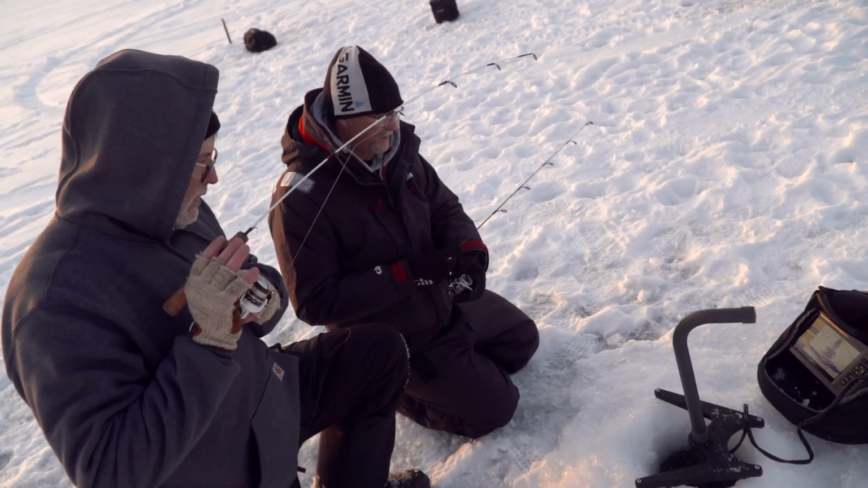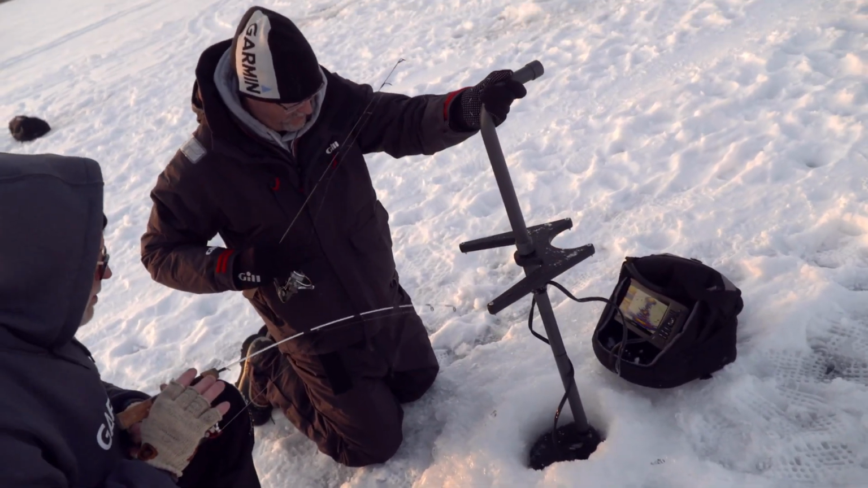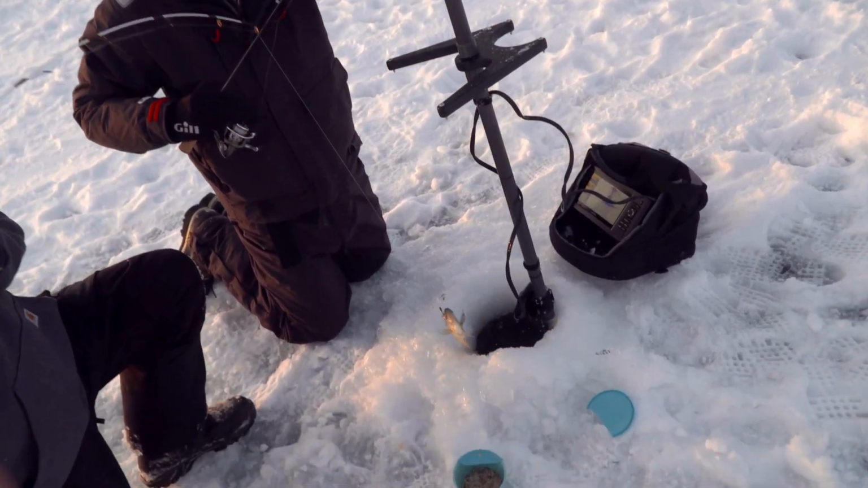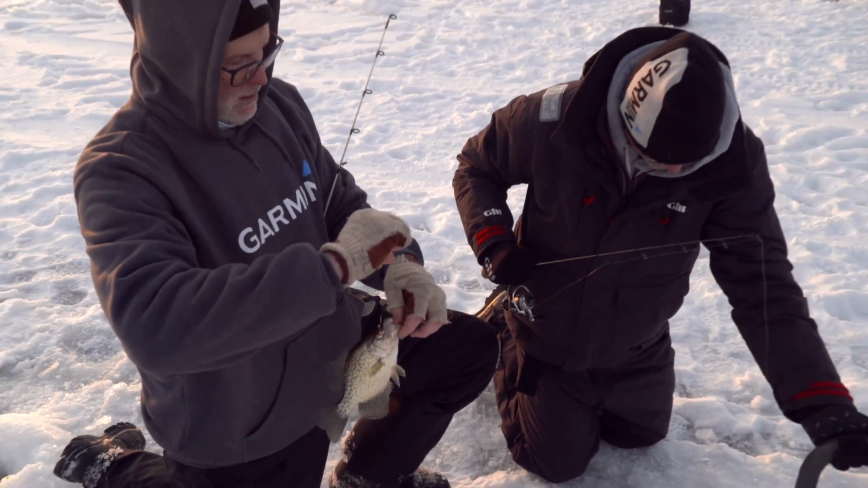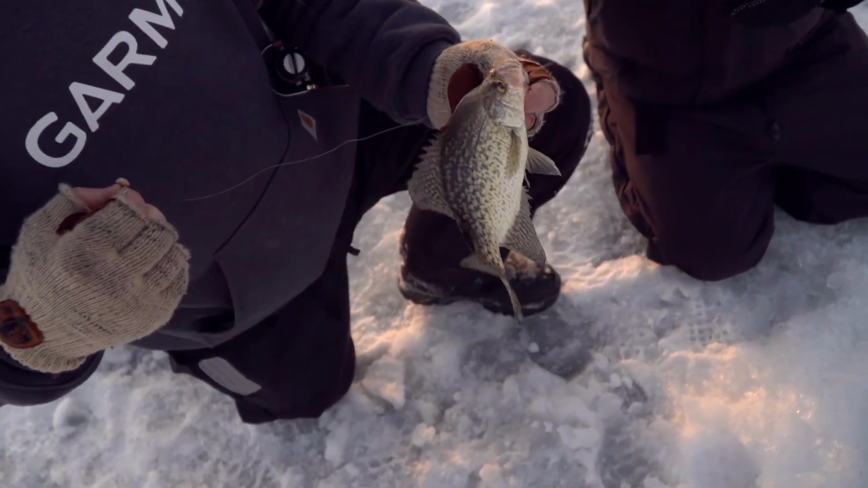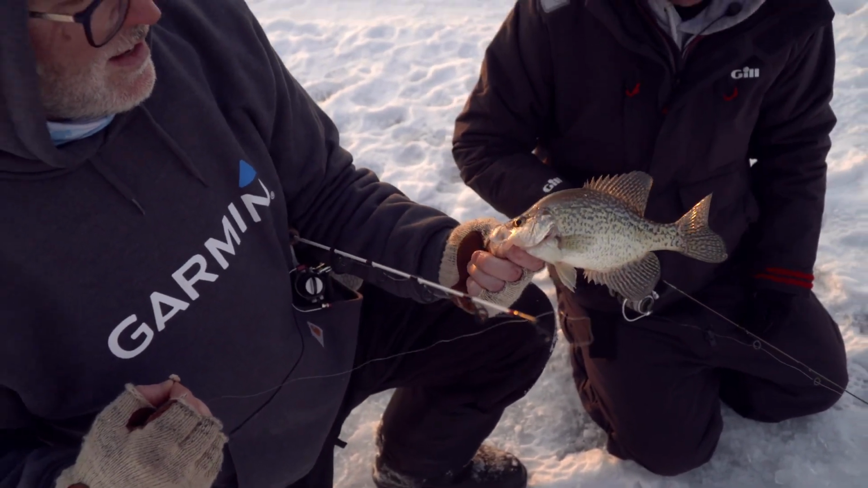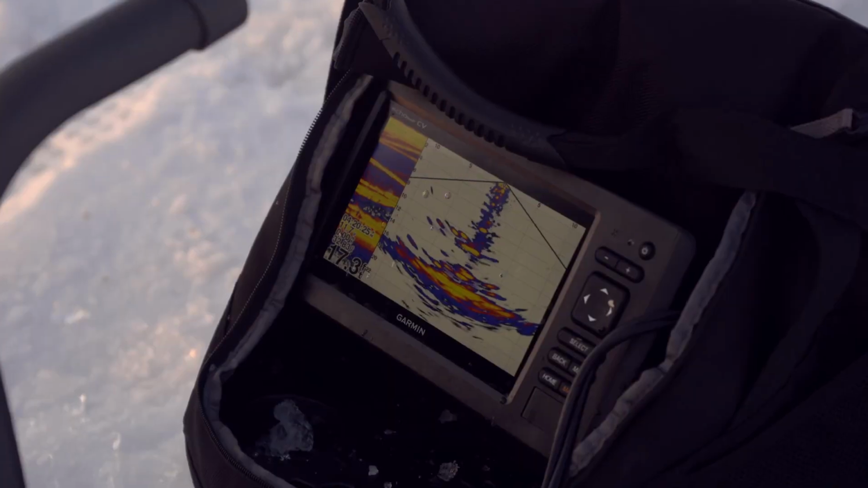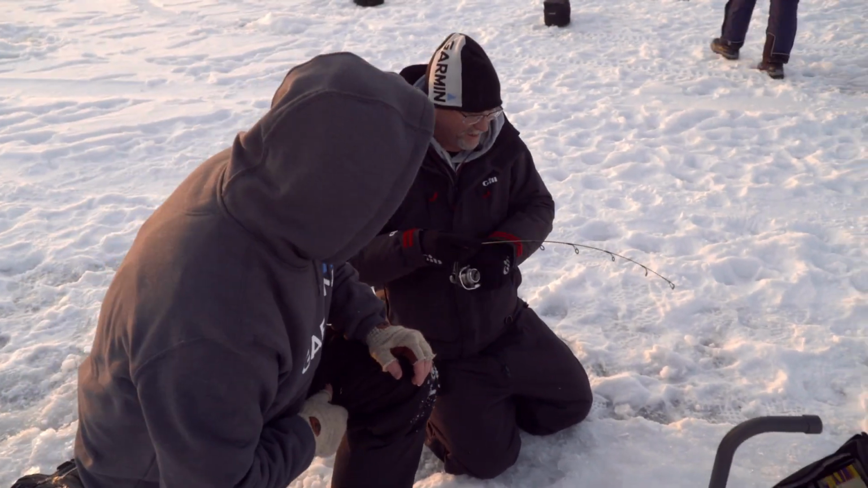Ooh, ooh. Can you grab that out of the hole? Bring it right out. Yeah! Crappie, baby! How about them apples? Look at that! Nice! Snagged him on the corner of the mouth. That is awesome. Got him? Yes, got him. There you go. Got him.